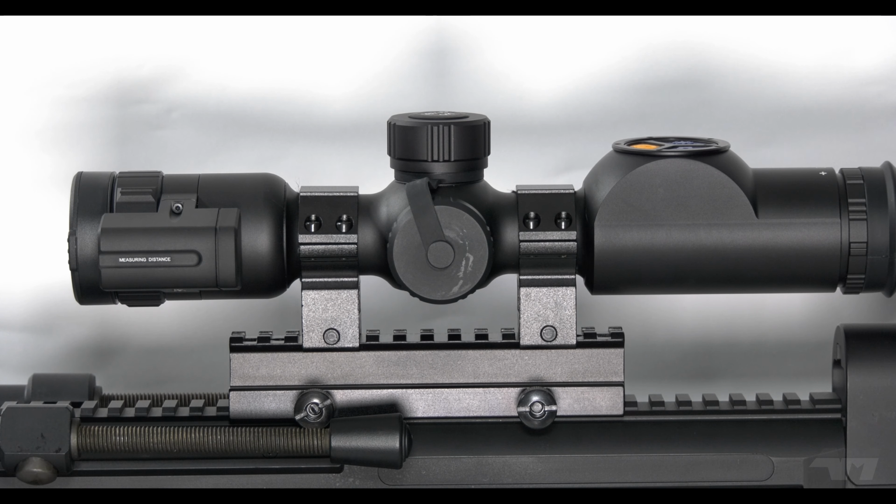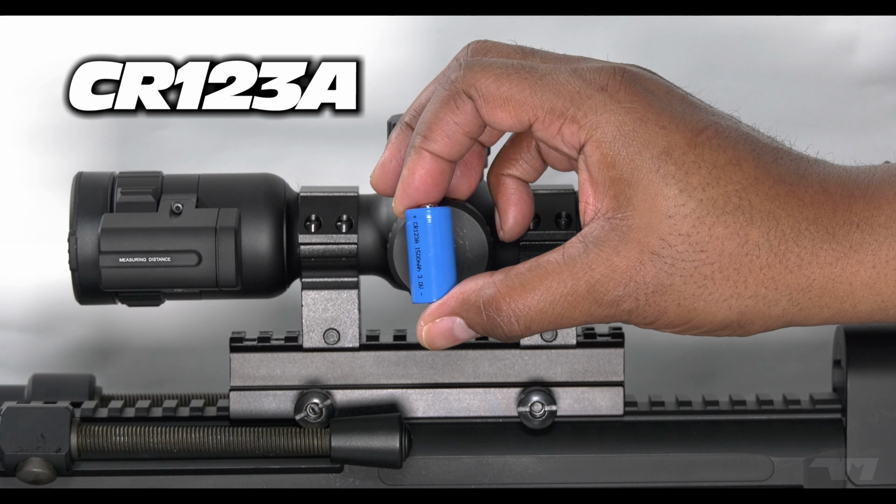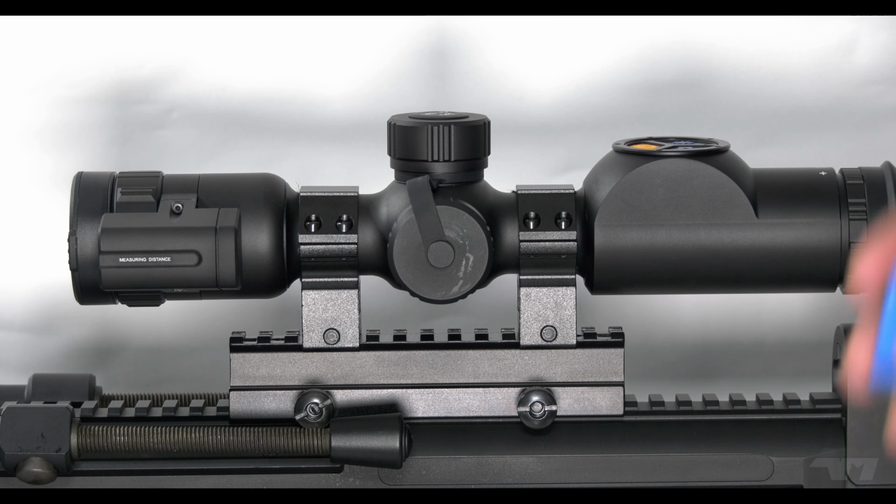Now remember earlier when I showed you this little battery, it is a CR123, it's rechargeable, and it's included in the box, nice. But it's an optional battery because this unit has its own internal rechargeable battery. GOYOJO claims you're going to get around 7 to 9 hours of play with this.